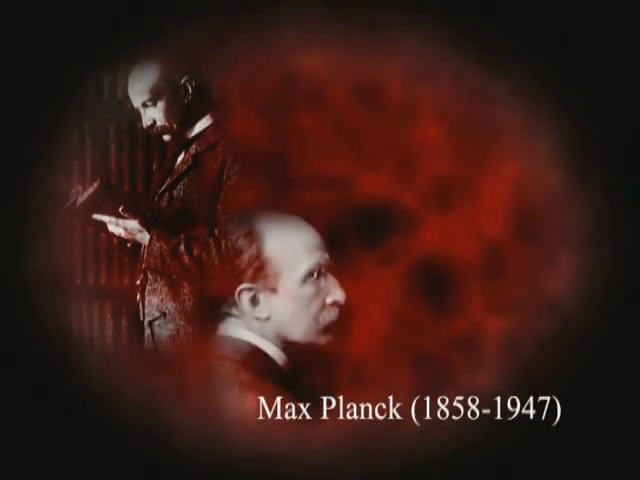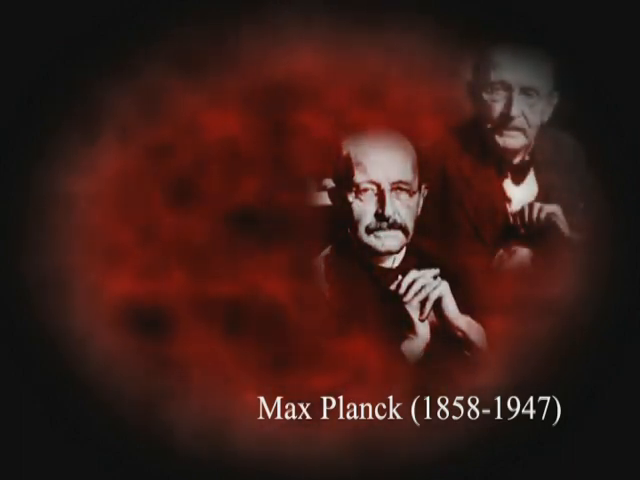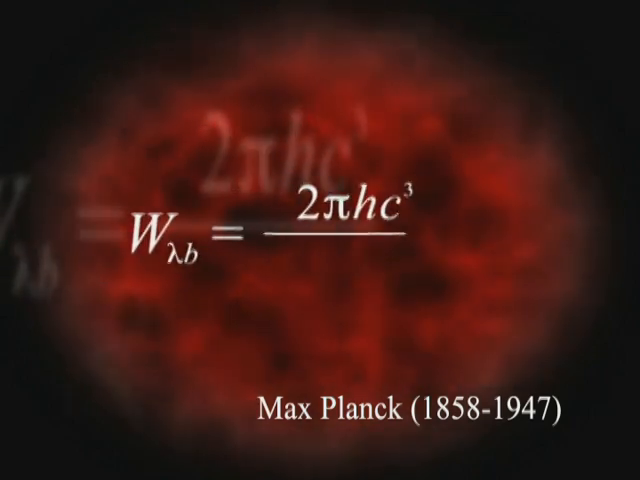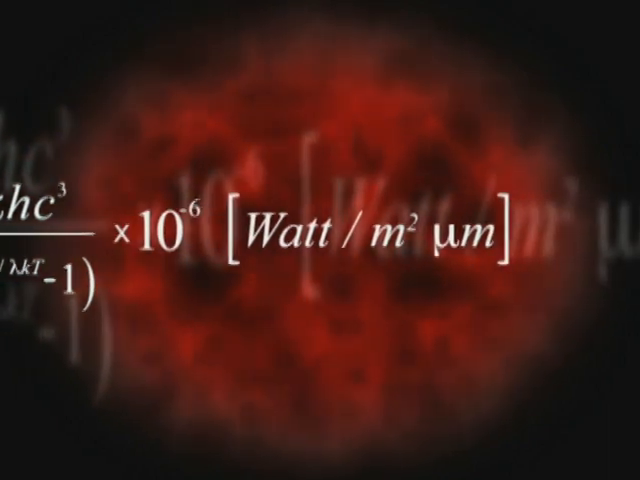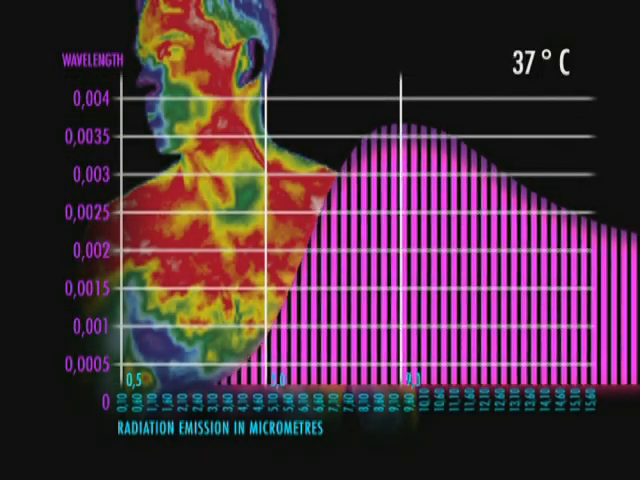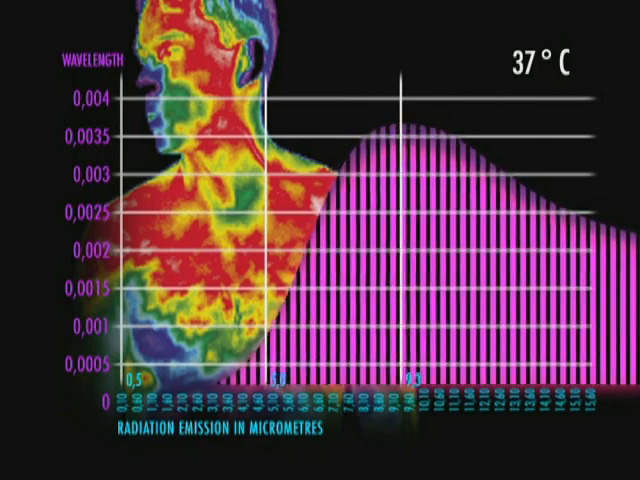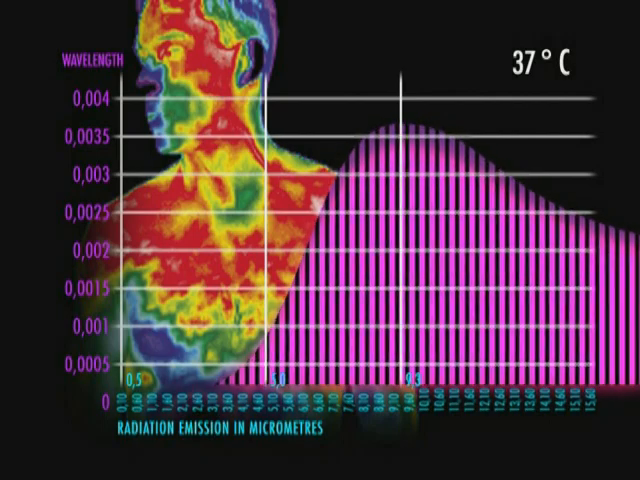We can illustrate this in another way too, using Max Planck's law of radiation, formulated in 1900. It's an equation that produces a curve which illustrates that the warmer a body is, the greater its emission at each wavelength, and the shorter the wavelength at which emissions peak. It seems complicated, but it isn't. This is the curve at 37 degrees Celsius, the normal body temperature of a human being. Maximum radiation is emitted at about 9.3 micrometers, and we can only see this radiation with an infrared camera.